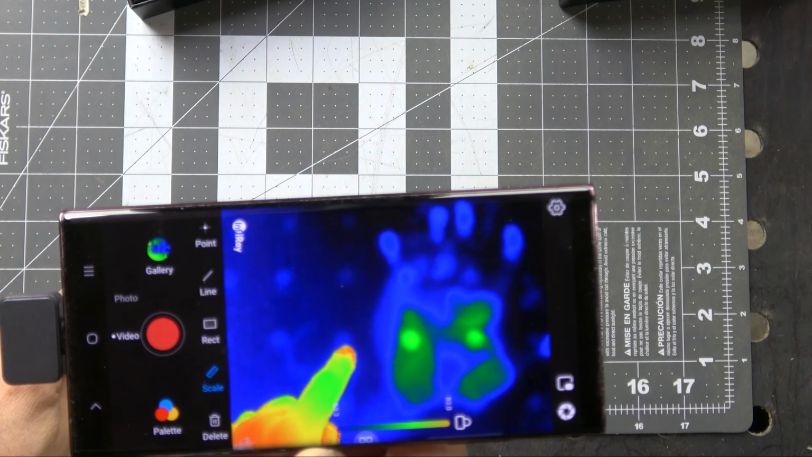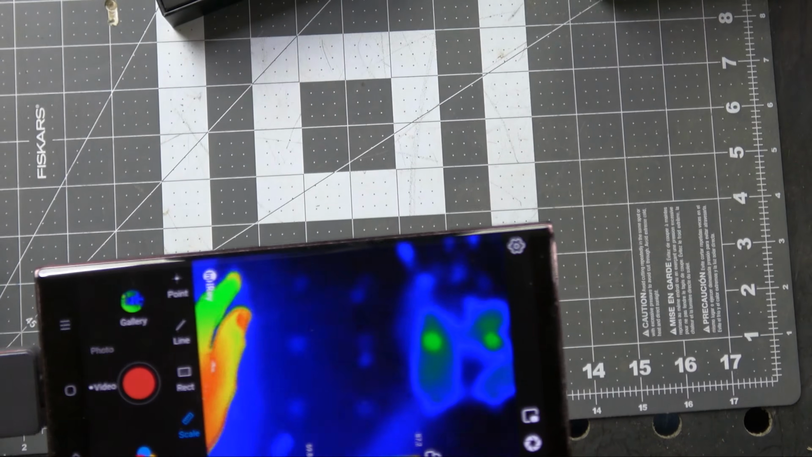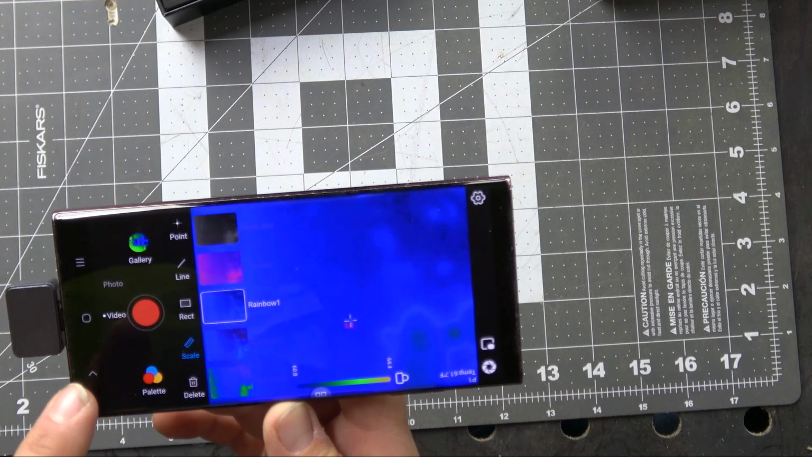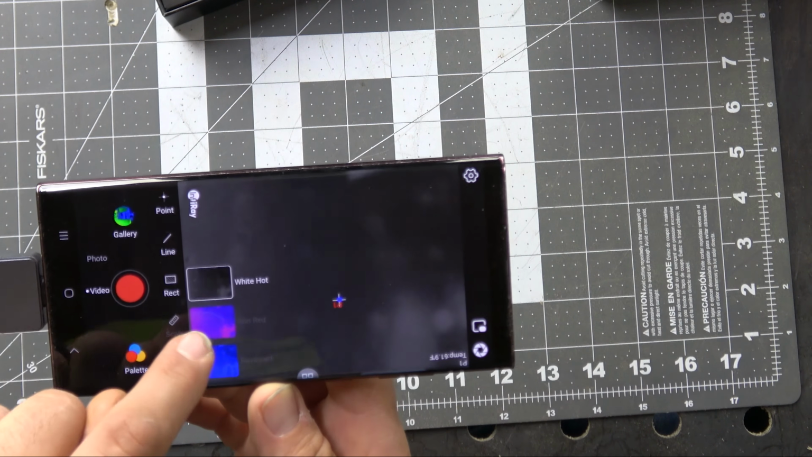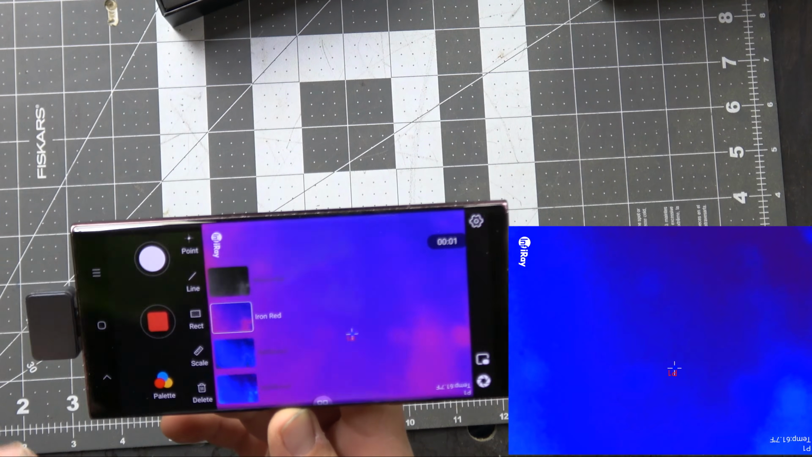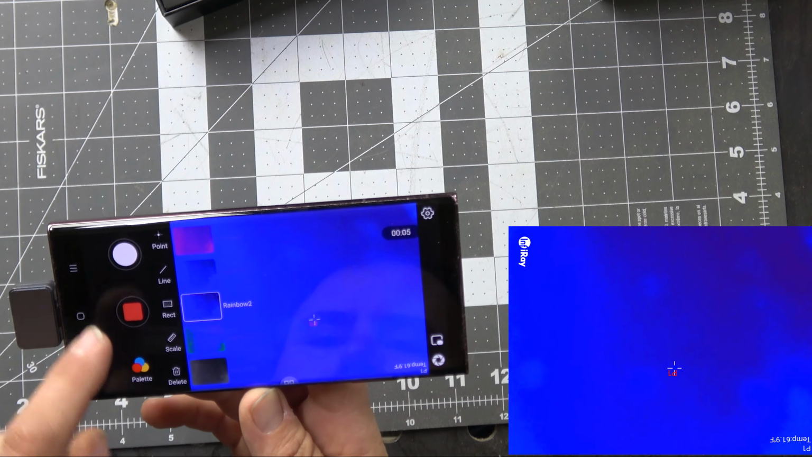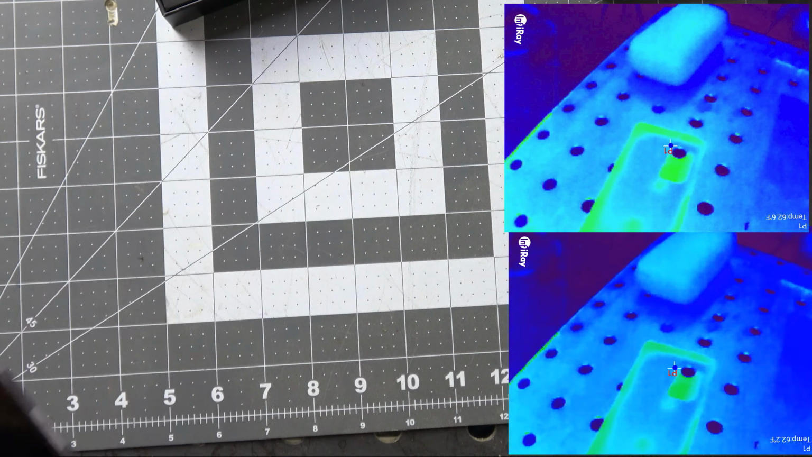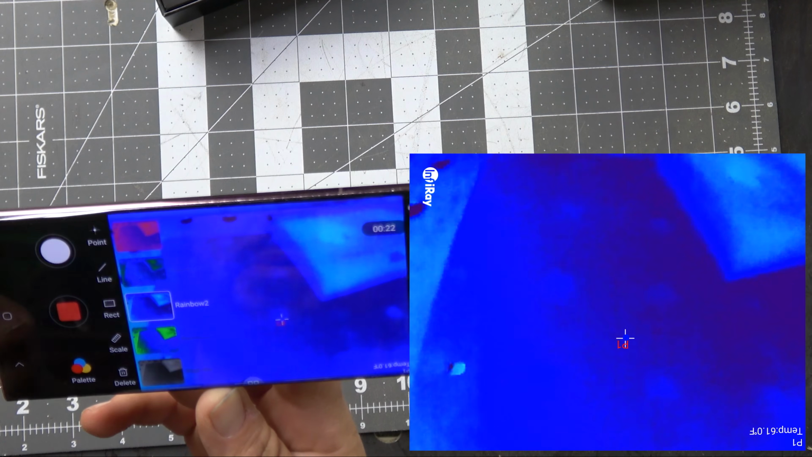And you see all these spots right here. That's my welding table underneath. So it's really cool that the invisible becomes visible. And the palette, you can just change what the colors are here. And I'm going to start recording. All right, let's see if I can change this in real time. That's rainbow. Yeah, we'll leave it on rainbow. You can take a picture too while you're still in video mode. So that's where that's at. And that was pretty easy. So I captured the picture.